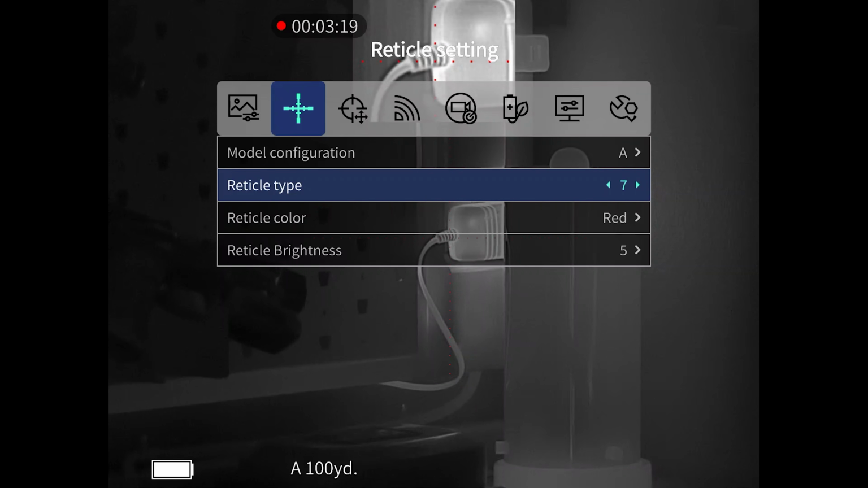I will say that these with the really small aiming dot in the center is very, very small, and I have some family member that has a little bit of difficulty seeing some of those, so I just kind of left it on something that I thought that they would pick up to their eye just a little bit better. I'm gonna go ahead and put it back.